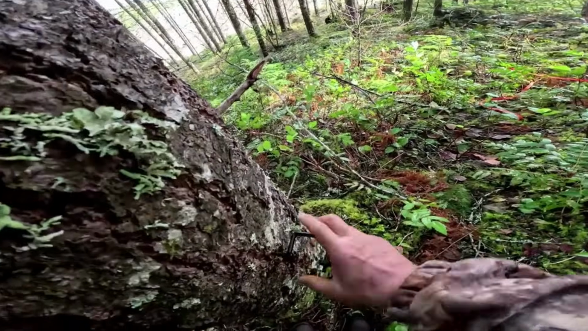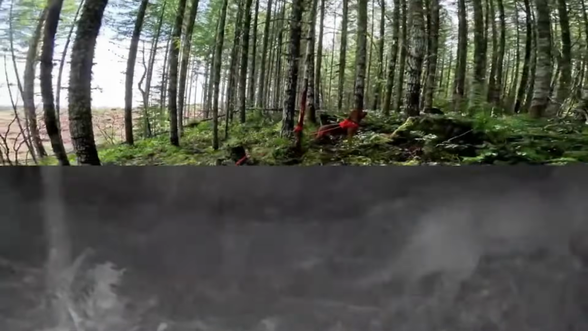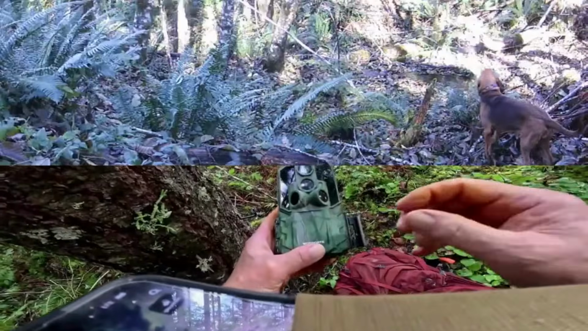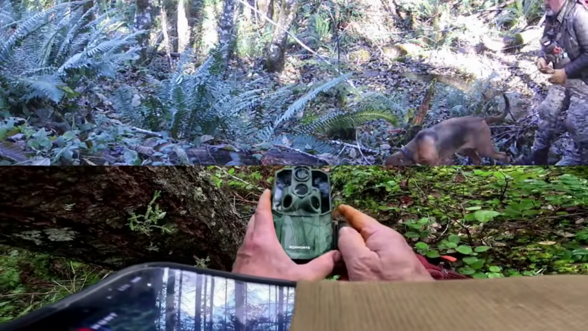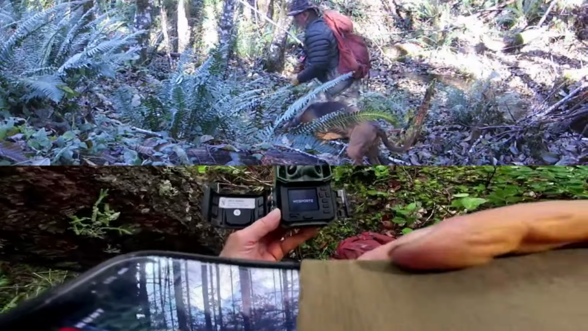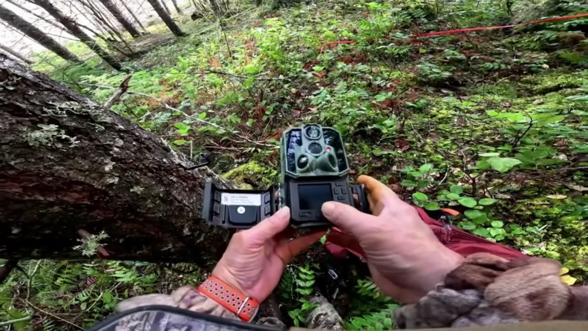Okay, gotta screw this in right here, right across from the rub. Where Calamity's tied to, you can see there's a clear cut. We're in the forest on the edge, and right along there is the trail. So this should be a good spot. All right, so let's get this camera on there. Setup mode, it's all ready to go. I set it up at home. Good.